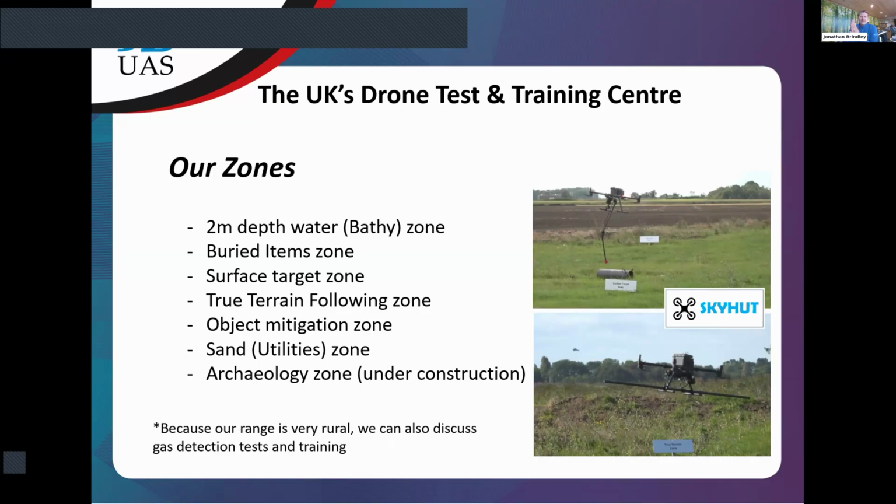We have a surface target zone for the larger objects, where for magnetometry people just want to gauge how the technology works and what it's picking up. That goes all the way up to 50 kilogram mass. We also have, which is quite unique to our range, a true terrain following zone. Again, we've just updated that to include other features, and it's nearly 300 meters long, and that just allows people to see how the true terrain following system works.